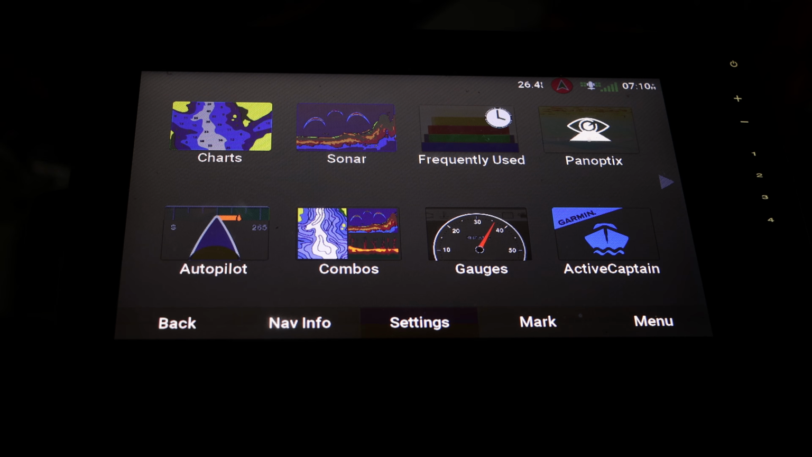Today I am going to talk to you about my Garmin 93sv. I have had this since about March and I am in love with it and all the features it has. I'm not going to be going through and talking about how to read a fish finder. I do plan on doing that in the future, but today I'm just going to highlight some of the features on this fish finder so you can make an informed decision if it's right for you or not.